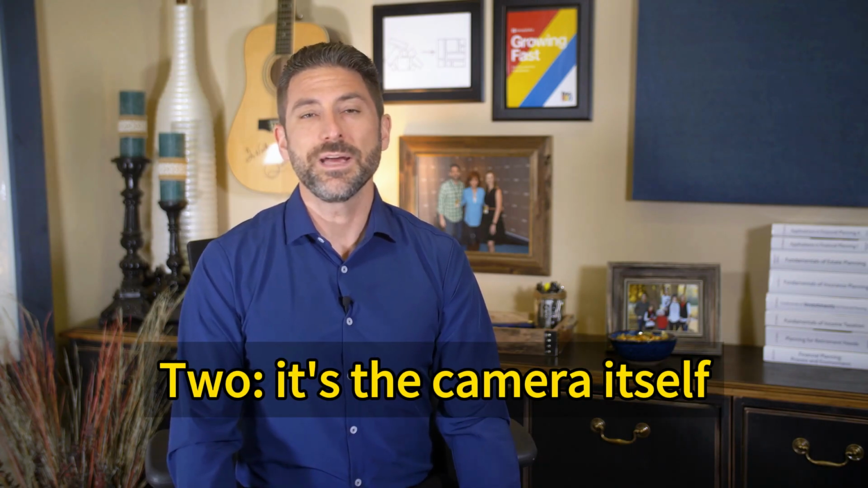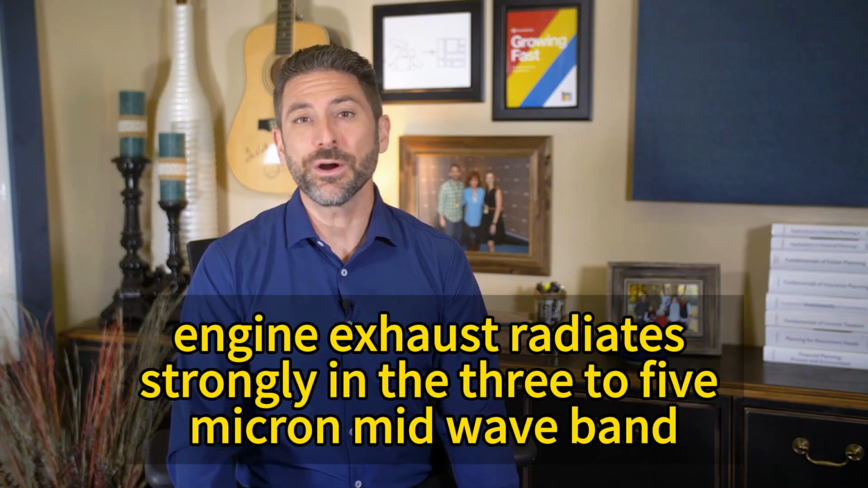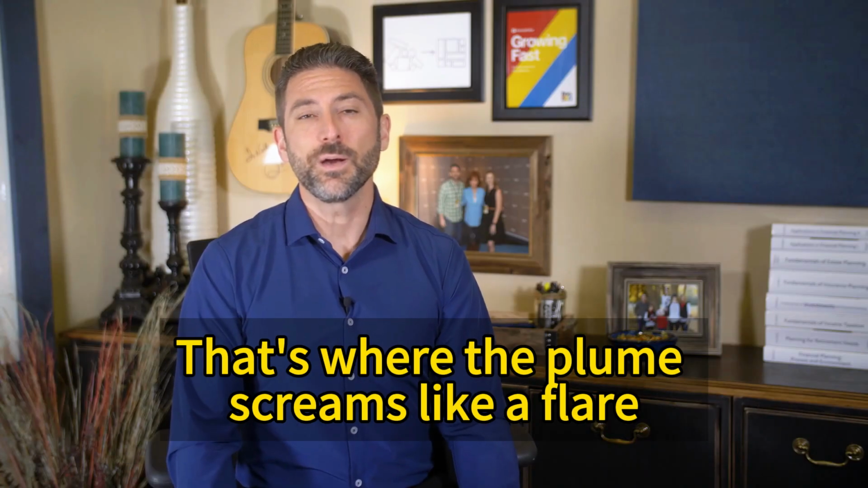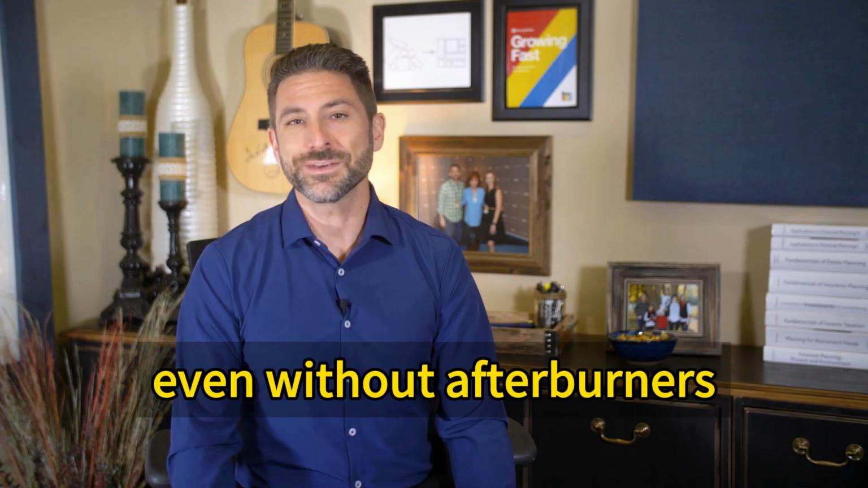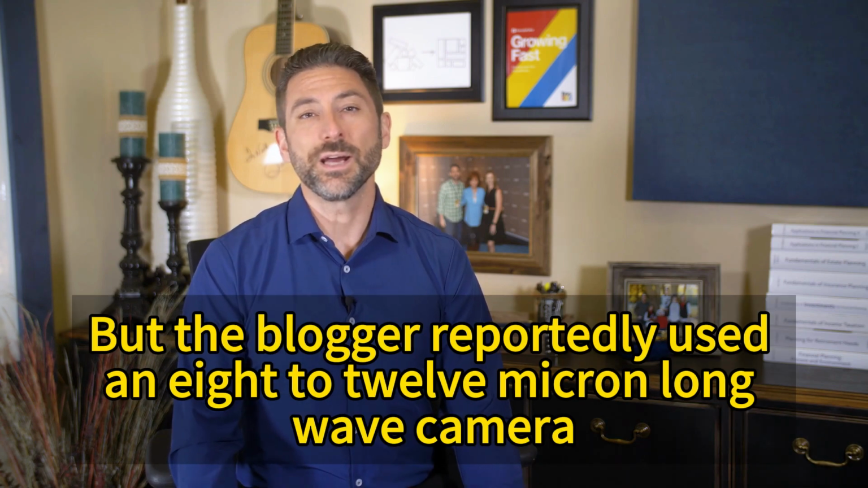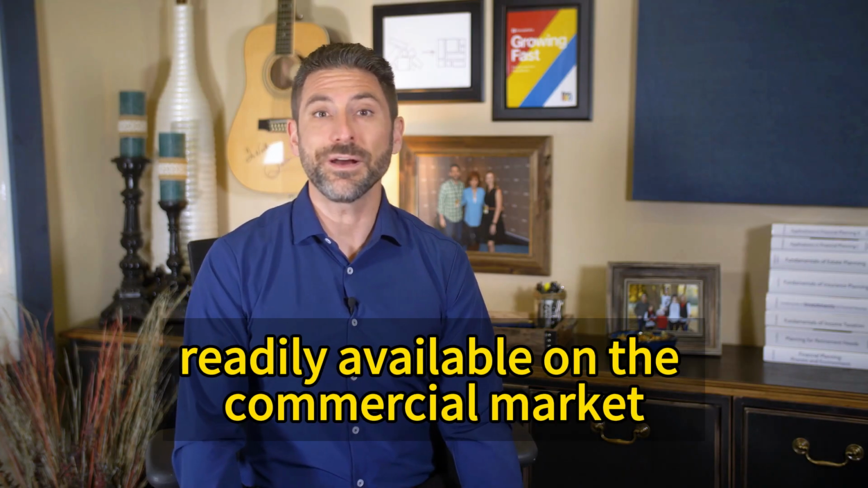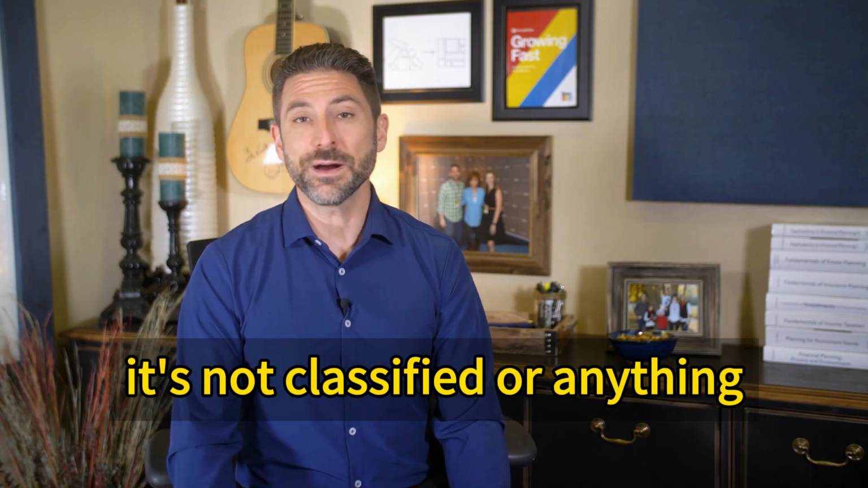Two, it's the camera itself. Here's the nerdy part. Engine exhaust radiates strongly in the 3 to 5 micron midwave band. That's where the plume screams like a flare, even in dry thrust, even without afterburners. But the blogger reportedly used an 8 to 12 micron longwave camera, common civilian gear readily available on the commercial market. You can buy this stuff online. It's not classified or anything.